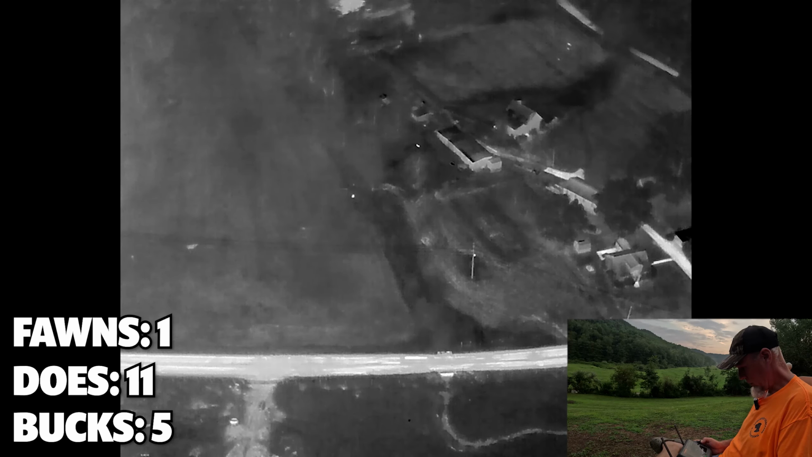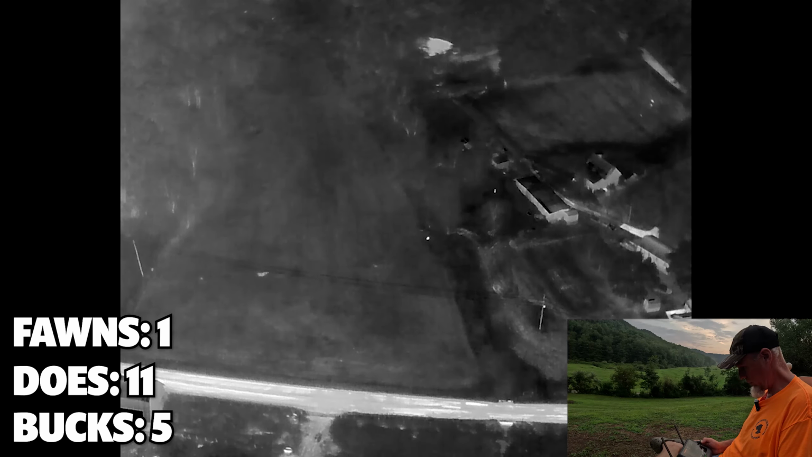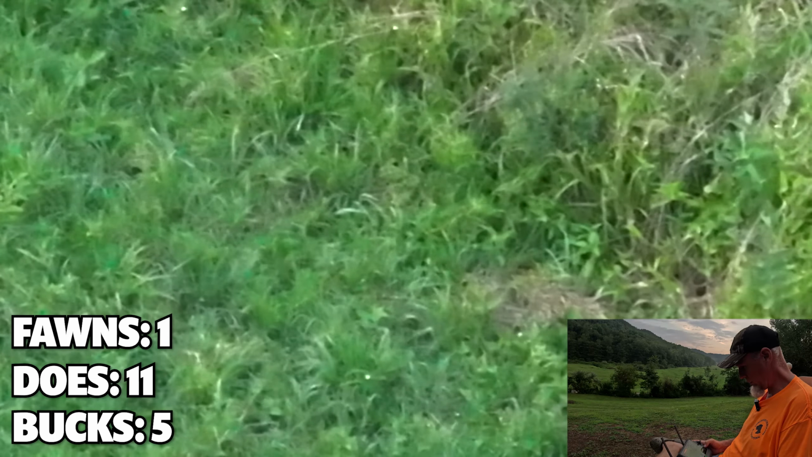Now, what do these flights tell us? Well, one thing they tell us is that we have a very skewed population, although we're starting to see a few more bucks coming out. But we have a lot more does than we have bucks, that's for sure.